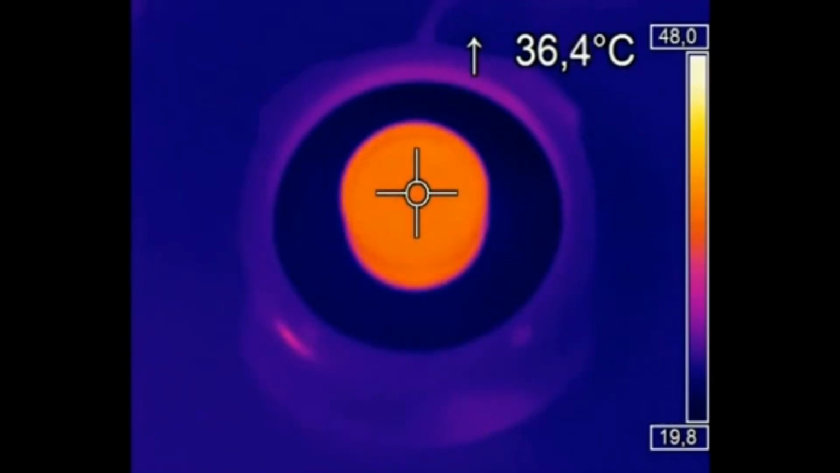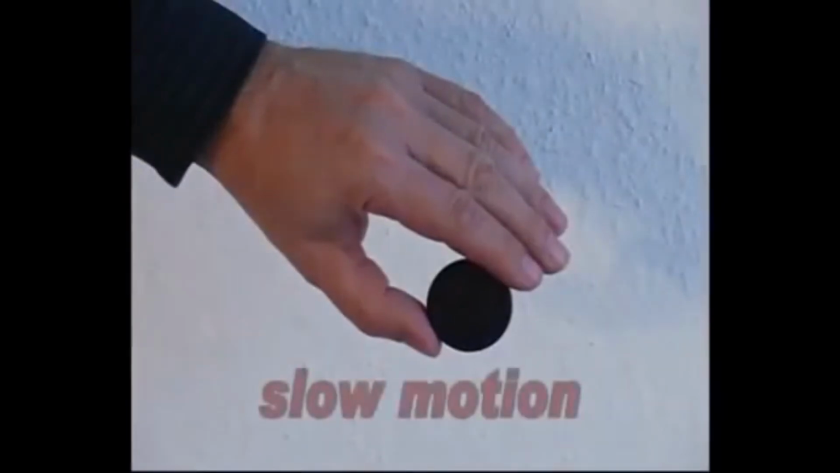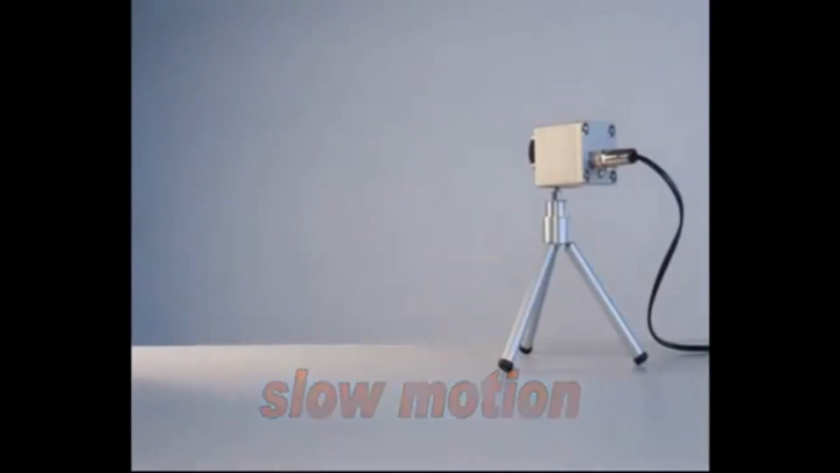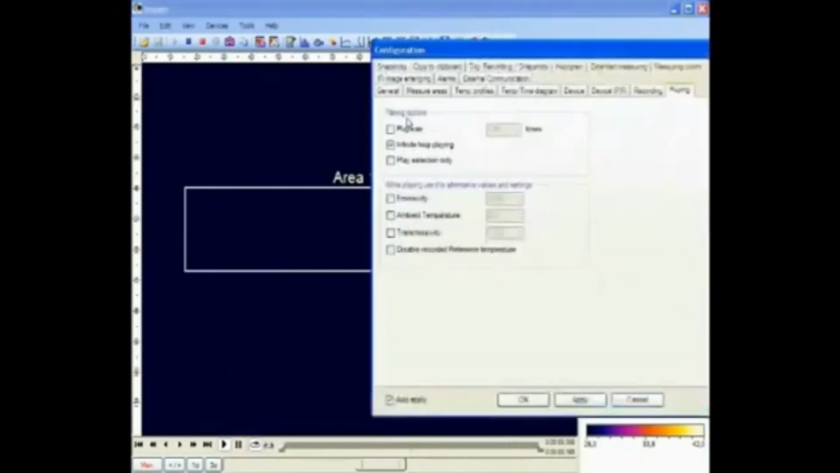After switching on our heat source, the lens cap gets warm quite fast. We start the video recording in the software with 120 Hz full speed and drop the object in front of the camera. For a better view of the recorded video, we can adjust the play rate.